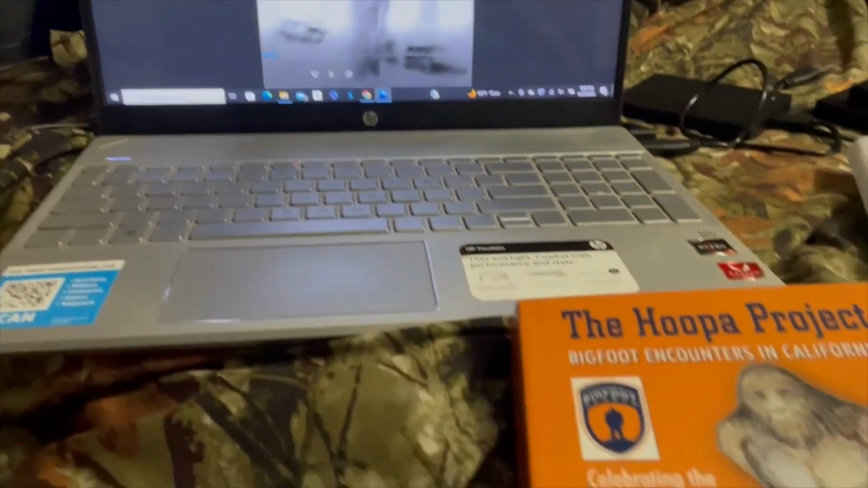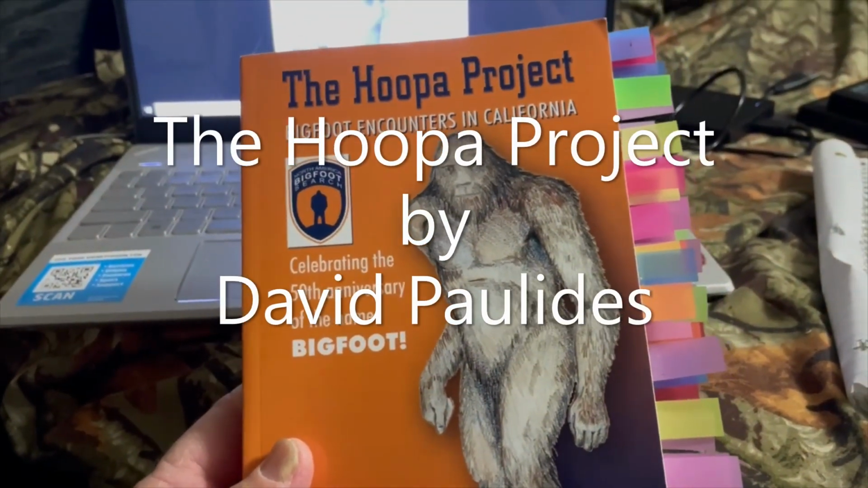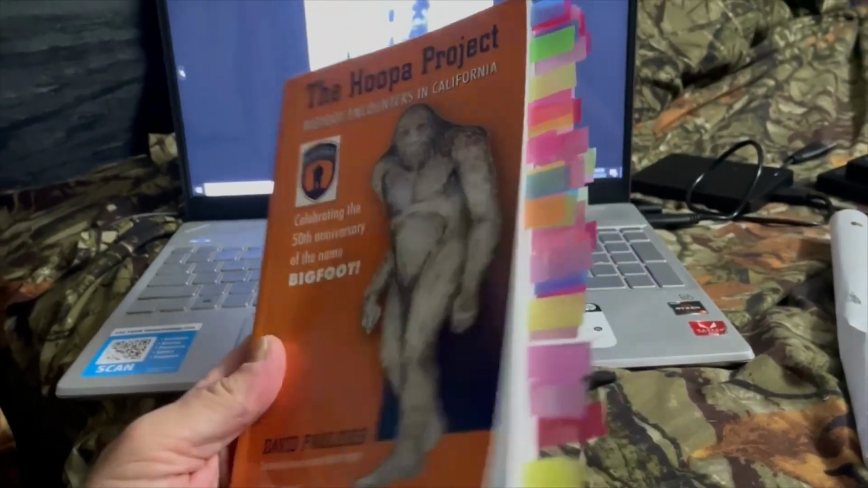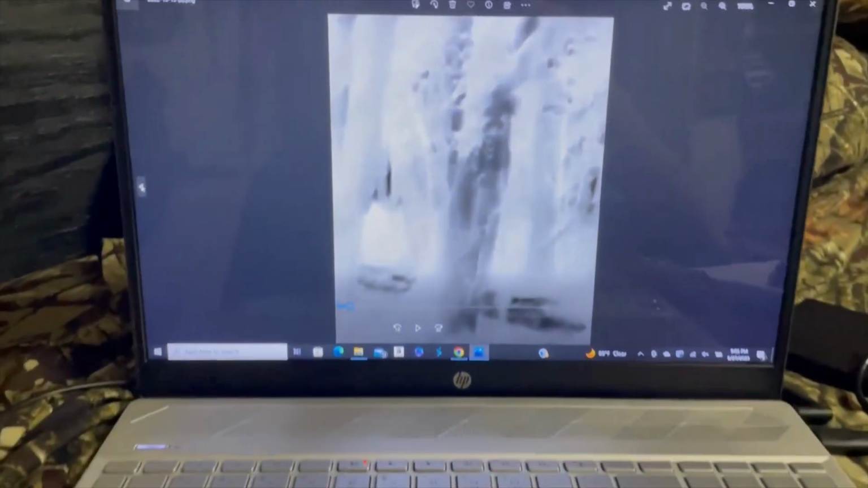So one thing I've done, I've got this book out, David Paulides, The Hoopa Project. As you can see, I read it and I bookmarked a lot of pages in here. I'm going to show you a couple of comparisons to what I caught here. I think this may be a Sasquatch.